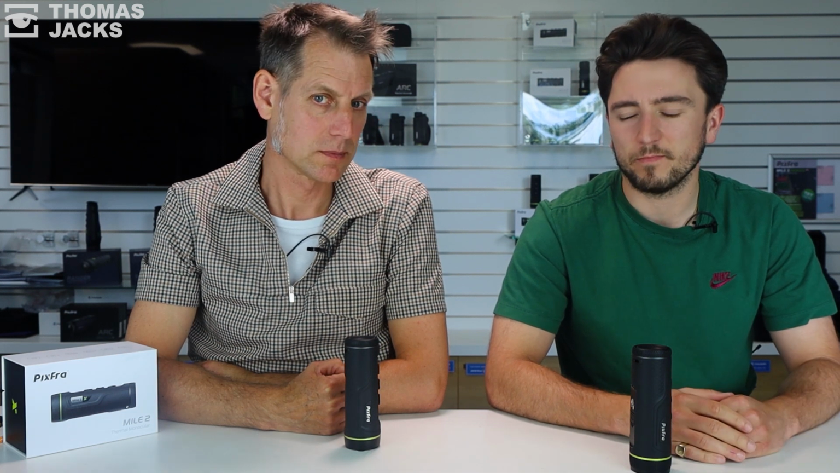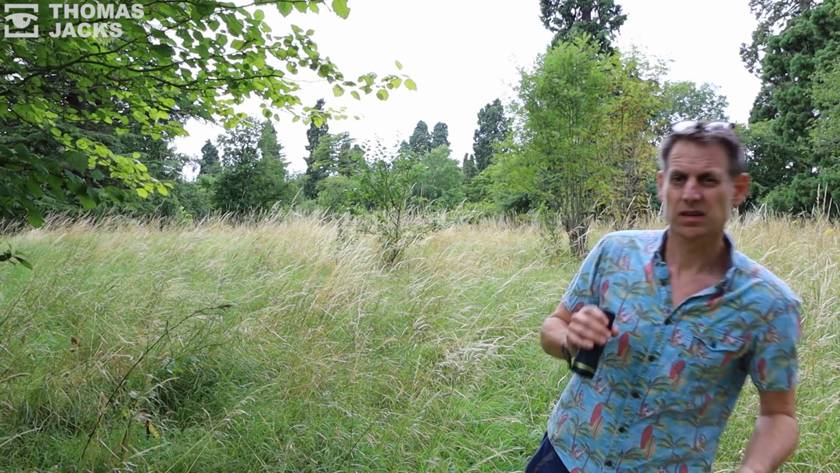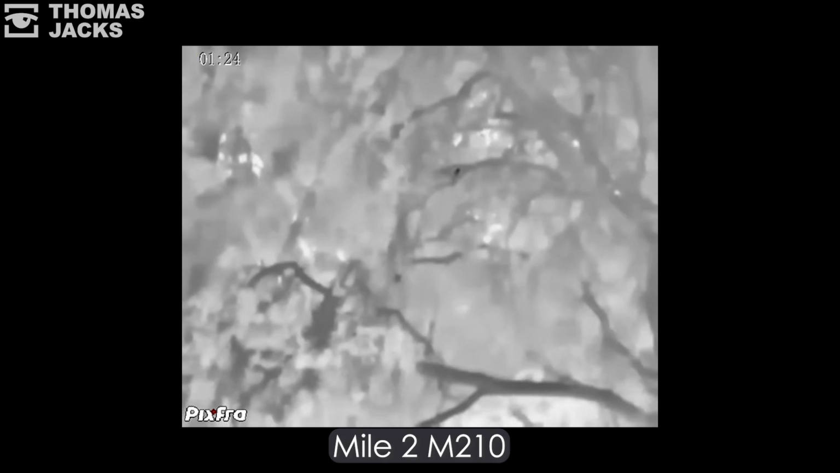Yes, it's great that they're extremely affordable and they can do a lot of jobs that maybe units that cost thousands of pounds years ago can do today, which would have had smaller sensors. So the sensors still are decent, they're quite capable. Yeah, definitely, way more than capable.